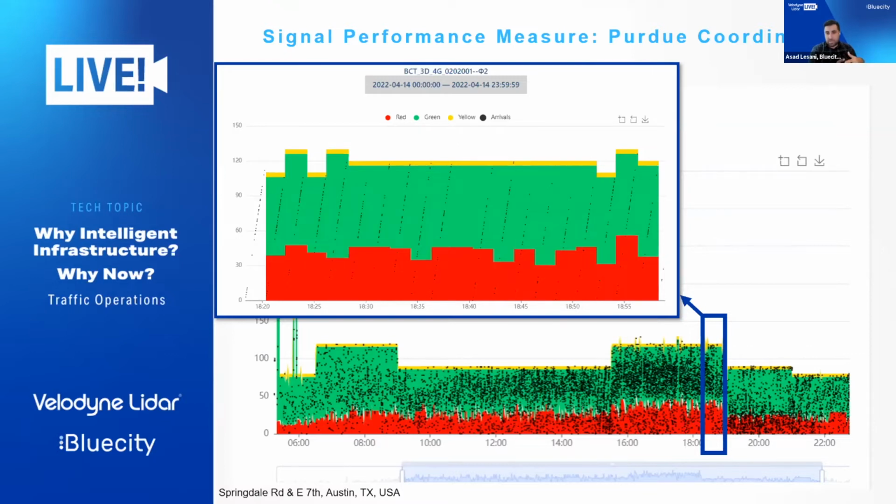It overlays the arrival of each vehicle detected by our advanced detection with each phase timing at each cycle. So you can see if cars are arriving during green or during red, and if cars are arriving as a platoon, which is the goal of building a green wave or coordinated systems.